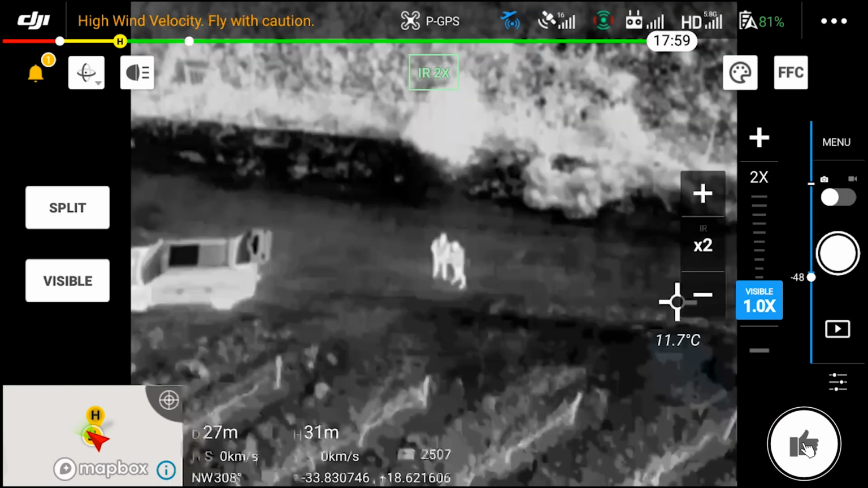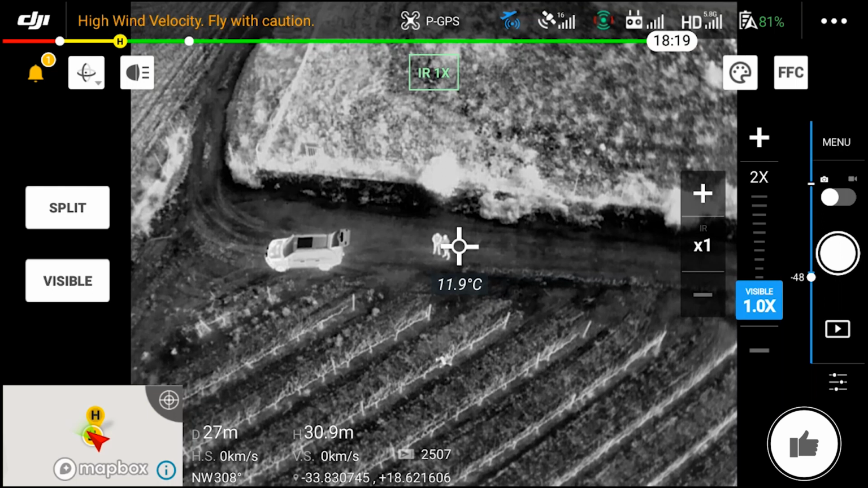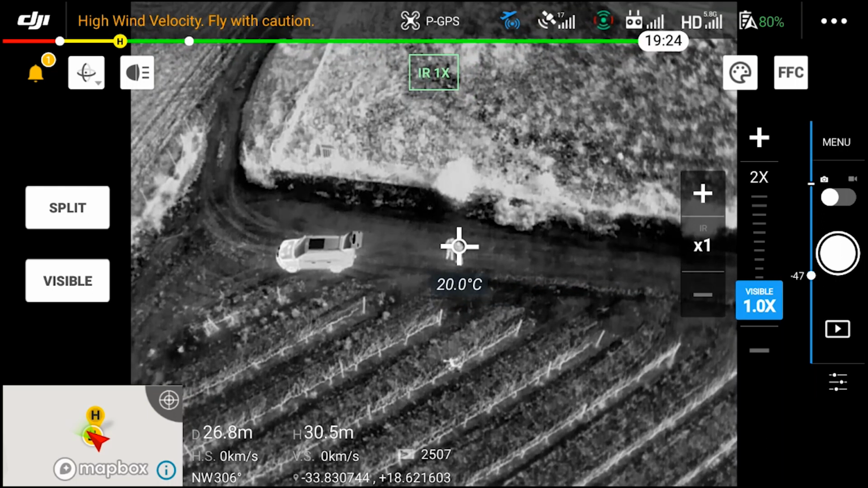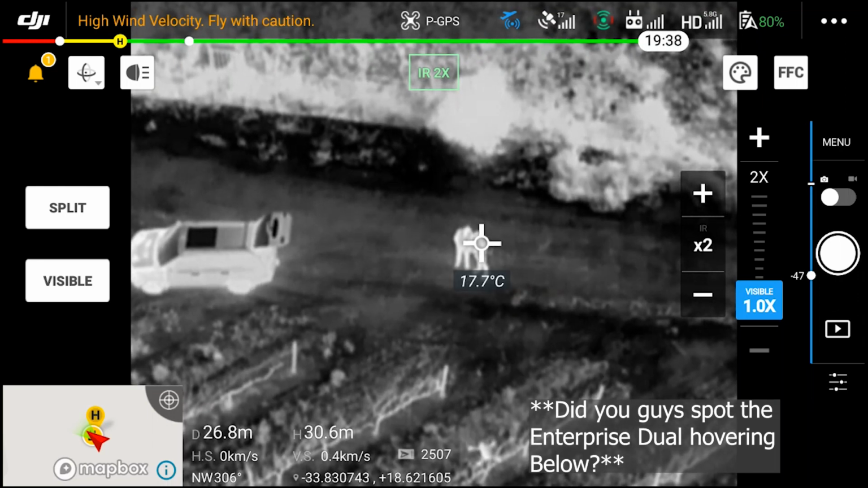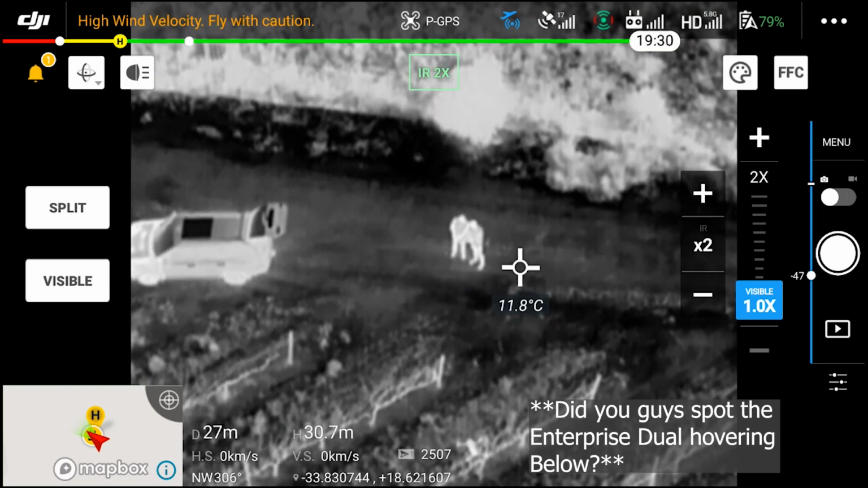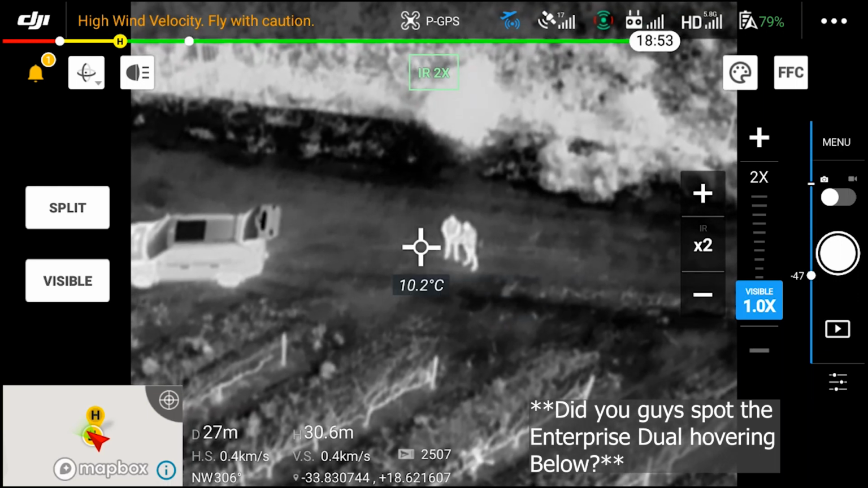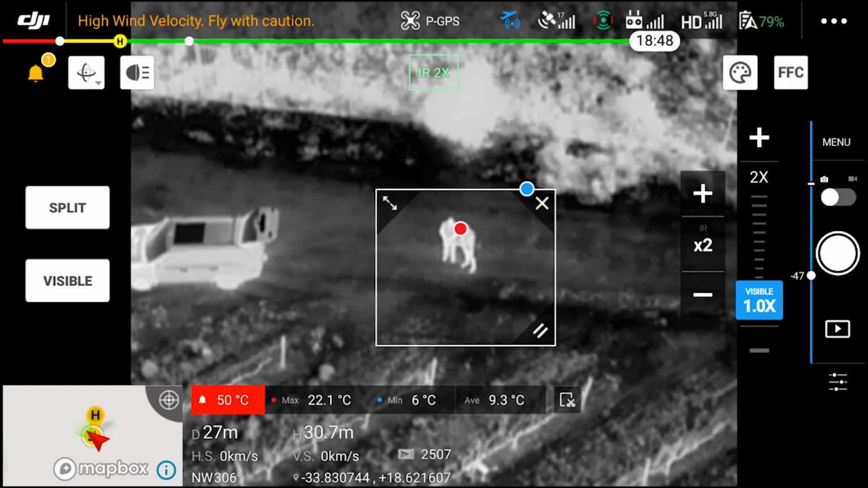So there is a massive difference in camera quality, and it's not just the resolution. It's really a huge upgrade. With the new Enterprise Advanced, you also don't have to select the temperature drop-down option. You can just tap on the screen and you can already see there's quite a difference in the accuracy of the temperature. Not only is the Dual significantly closer, but the temperatures are also wildly different. So the temperatures on the Advanced is a lot better.